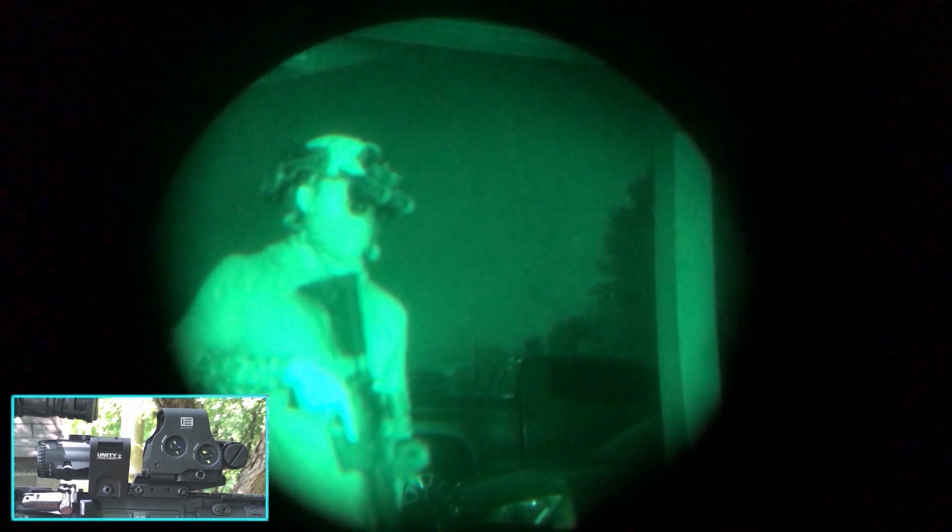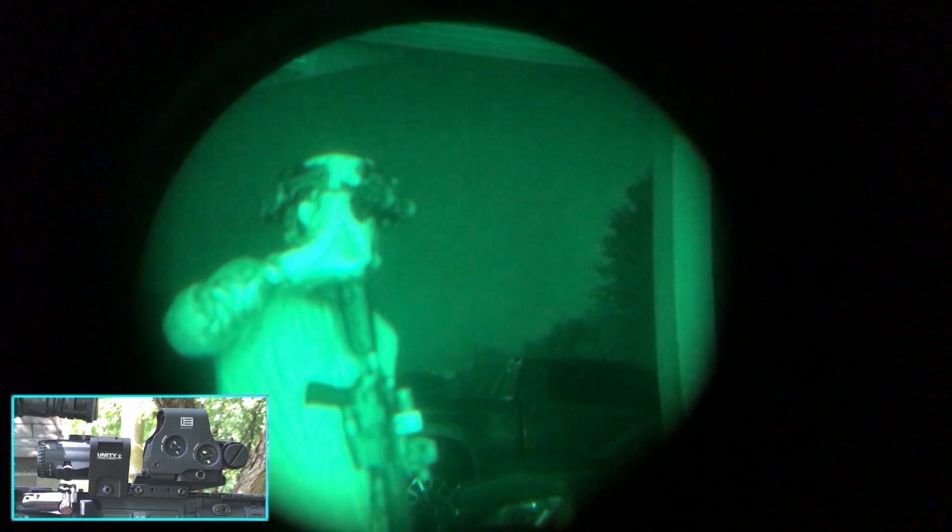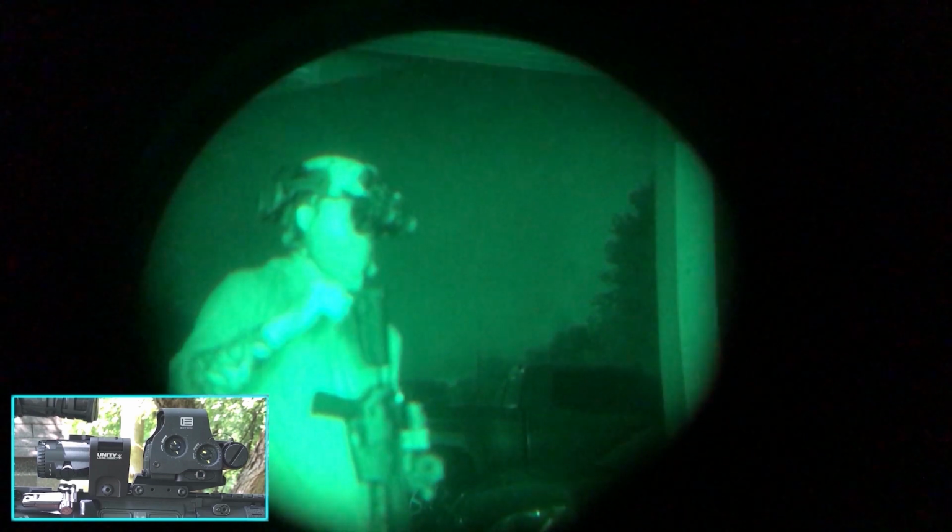Not getting that guy off for the video tonight. It's all right. In your personal opinion, looking through the EOTech reticle, what do you like better? Just a simple dot turned down, or do you like the EOTech on its night vision setting? So I'm indifferent. I guess a slight nod to a dot turned down, just because it's less busy.